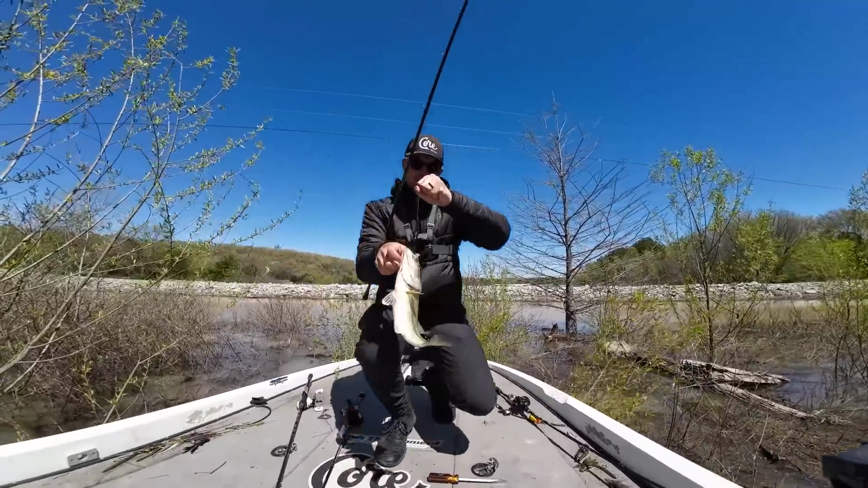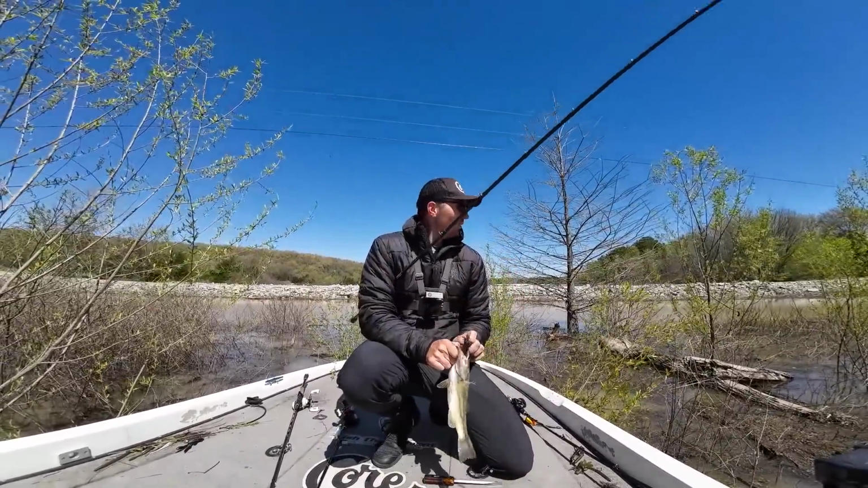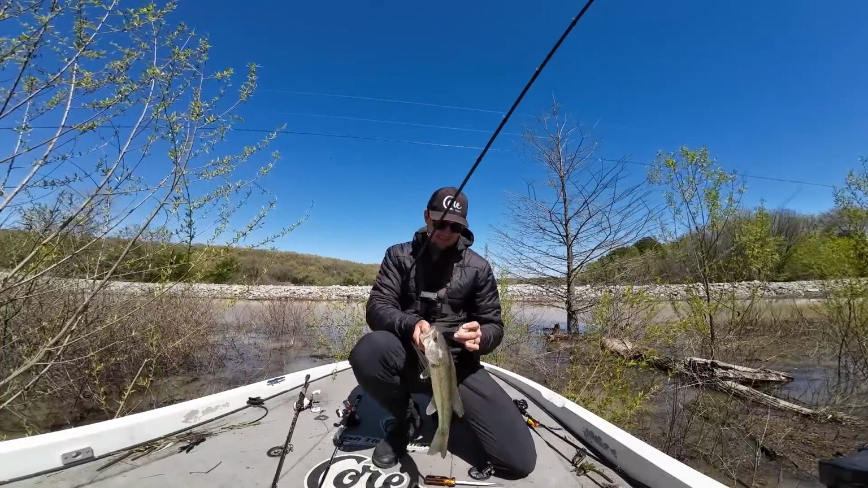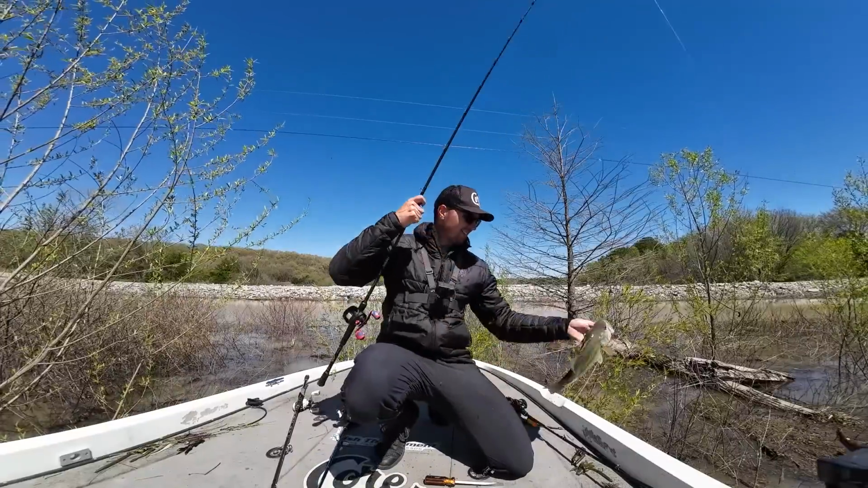Trying to find some fish that are setting up in this flooded water, and we are way back in some trees around some riprap. Got that fish on a tube. Not a big one, but just a nice little fish.